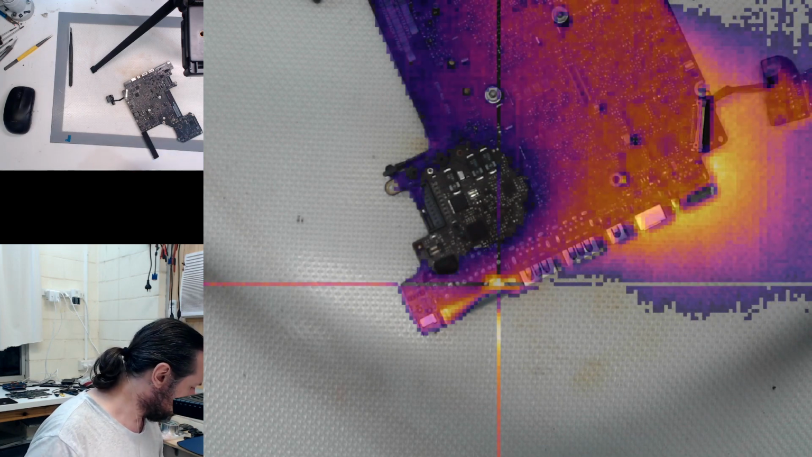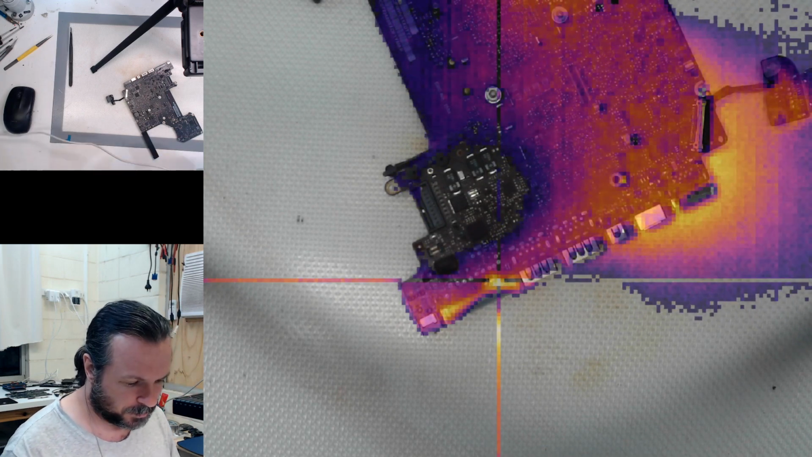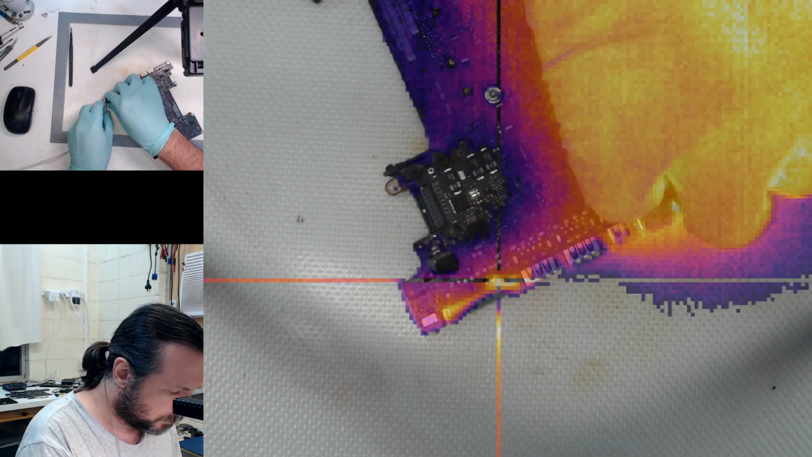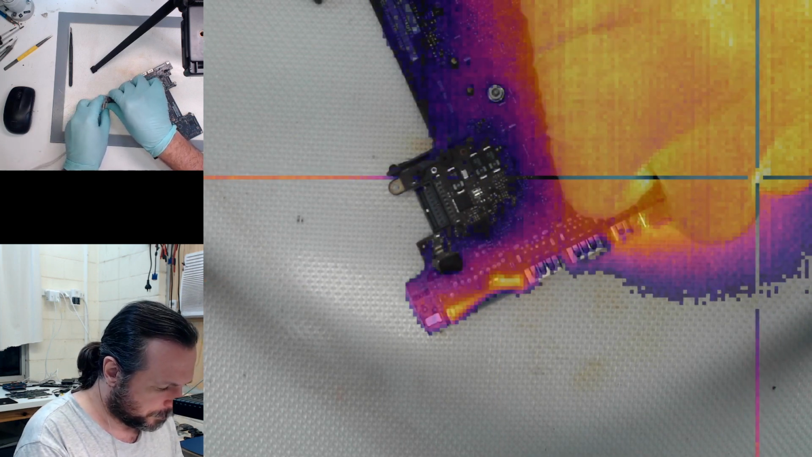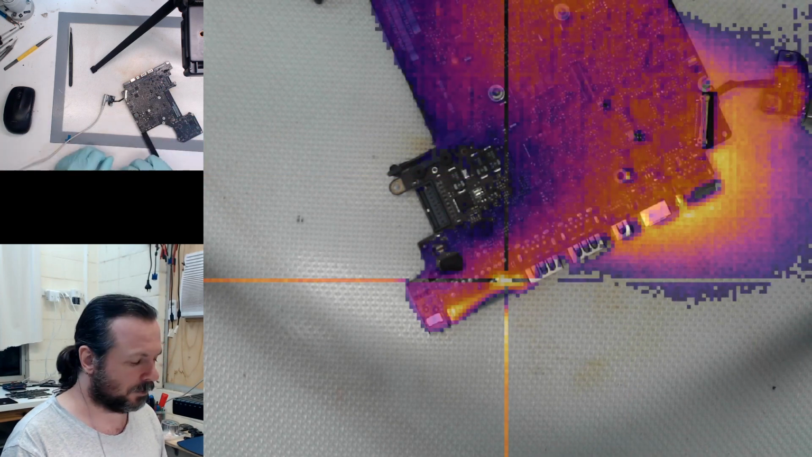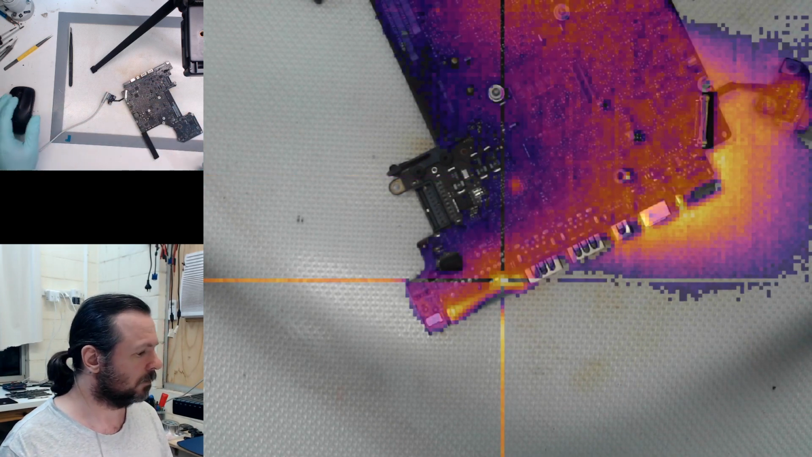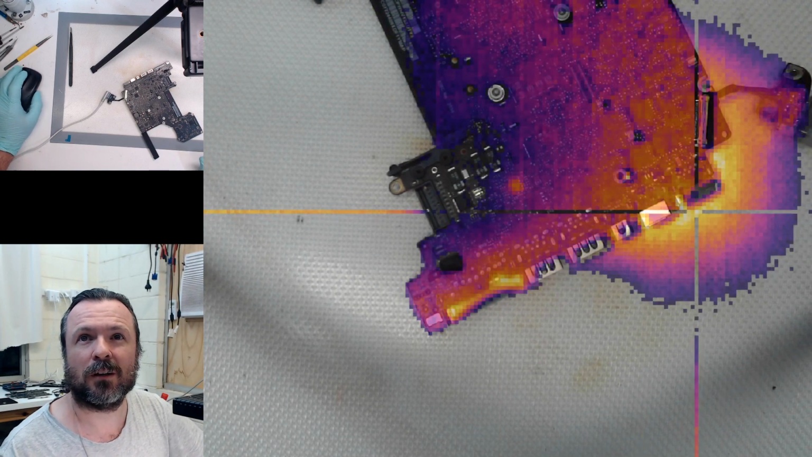But now, if our short works, we should hopefully see something come to life. But have I just killed this board completely? Alright, this might be working now.